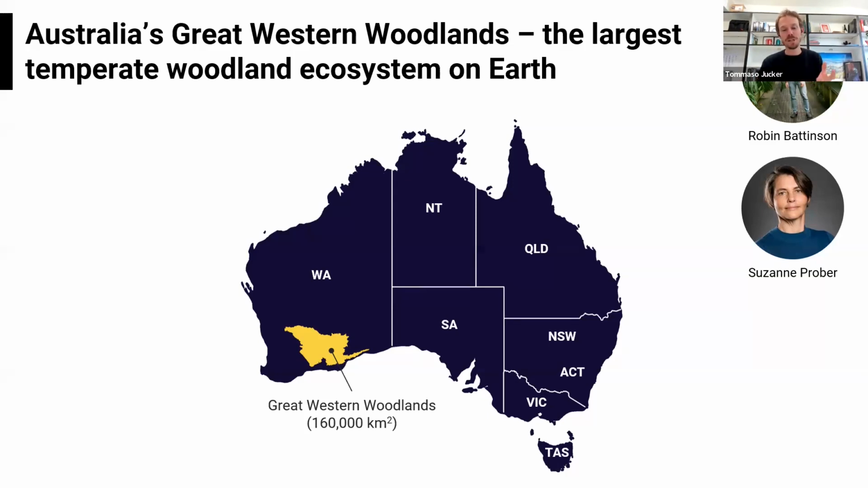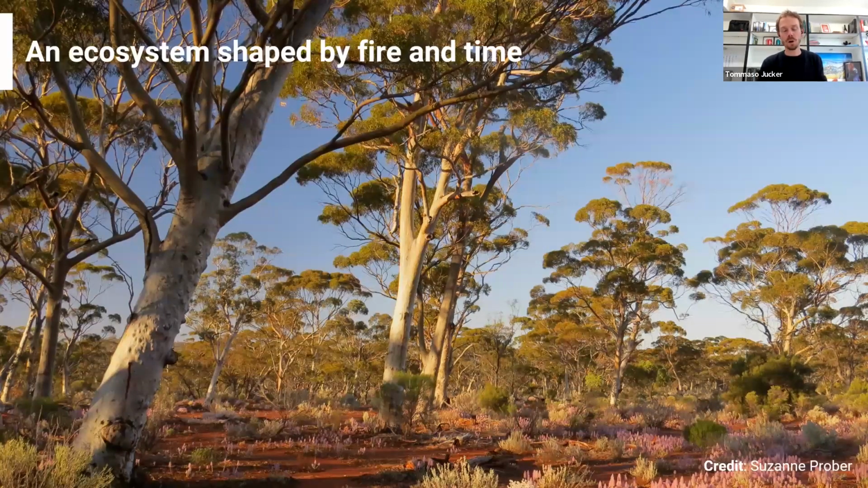But the Great Western Woodlands of Western Australia are, to my great surprise a few years ago, the world's largest temperate woodland ecosystem. They're roughly the size of England and Wales combined, and this yellow patch in Western Australia is where they lie. This is what they look like.